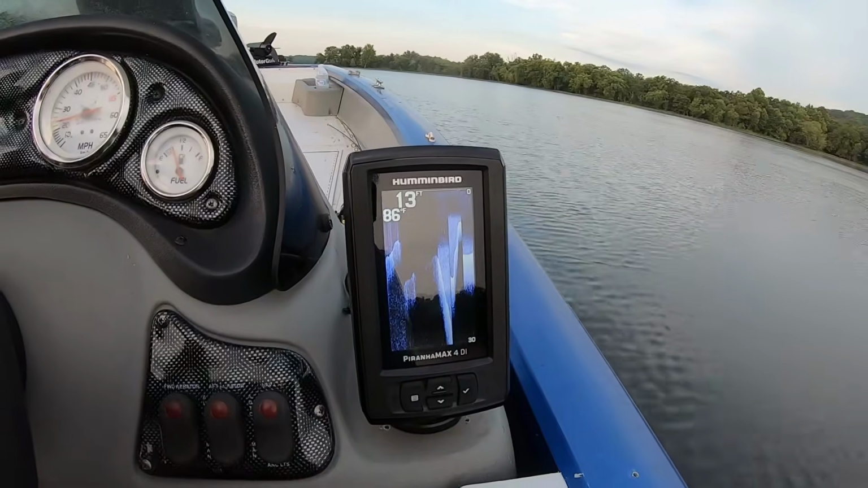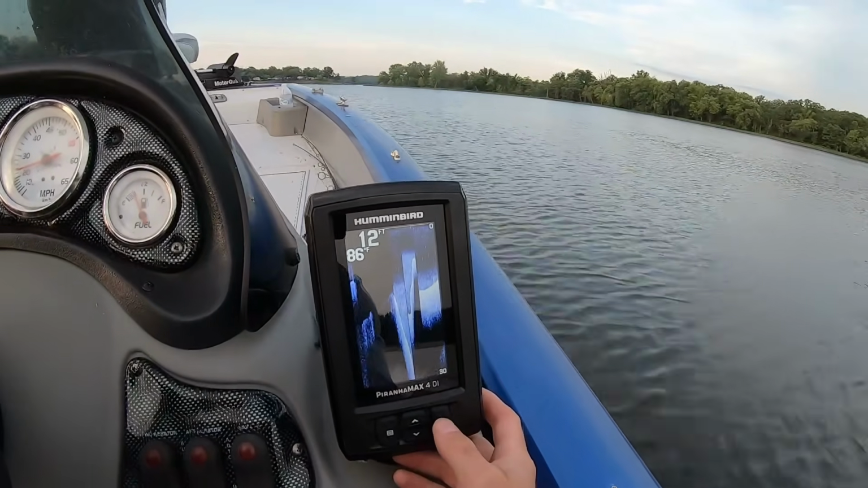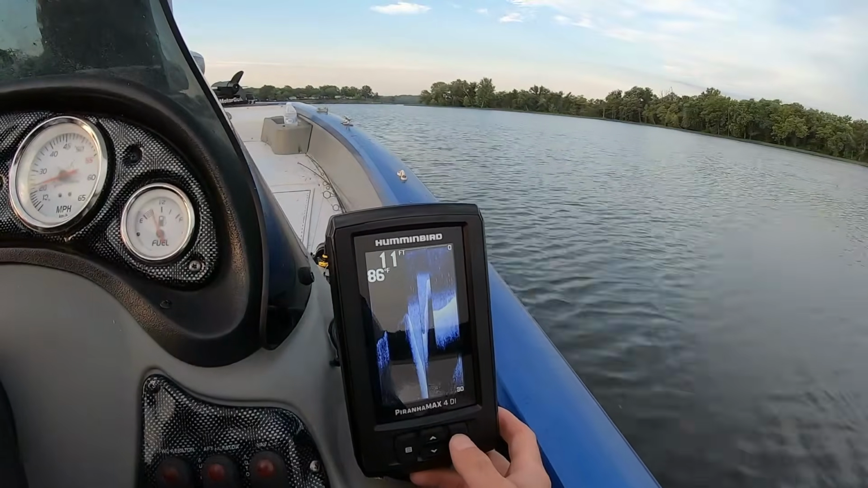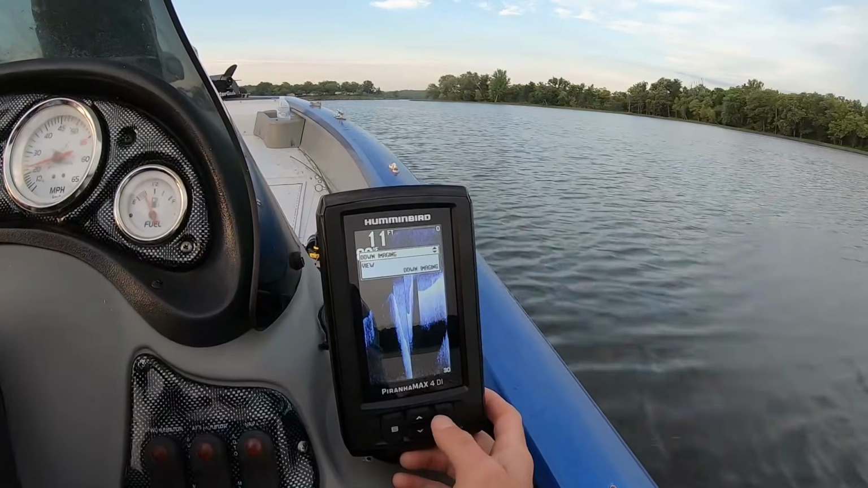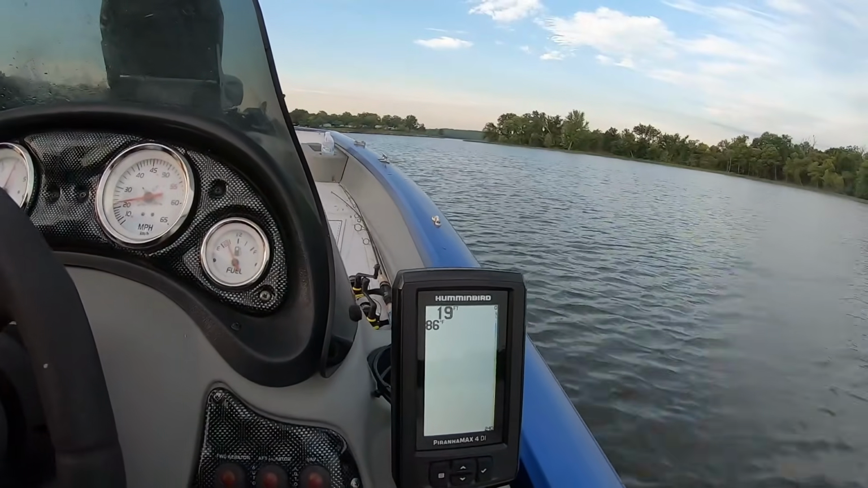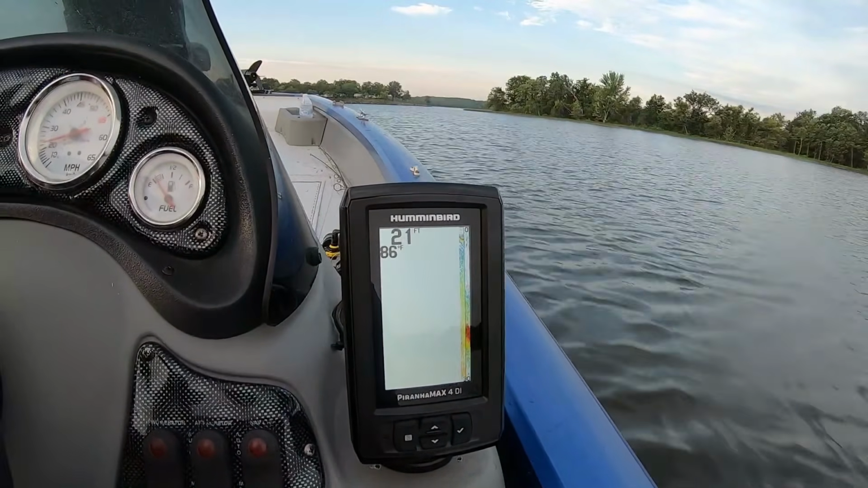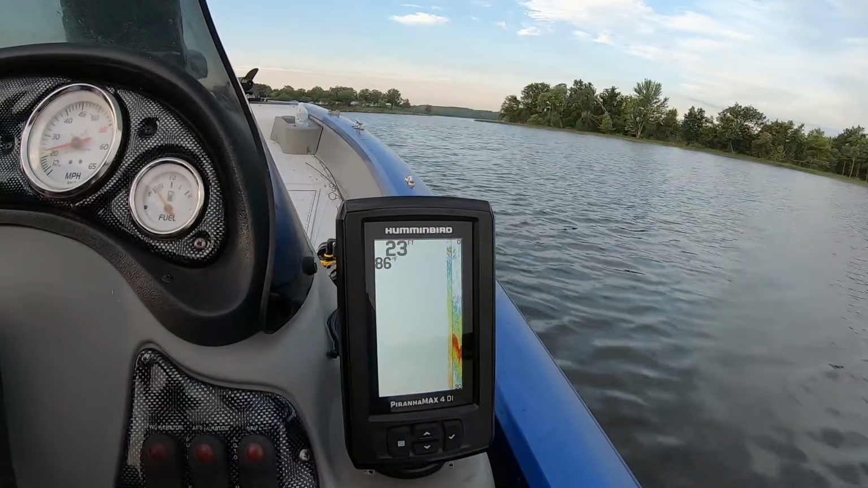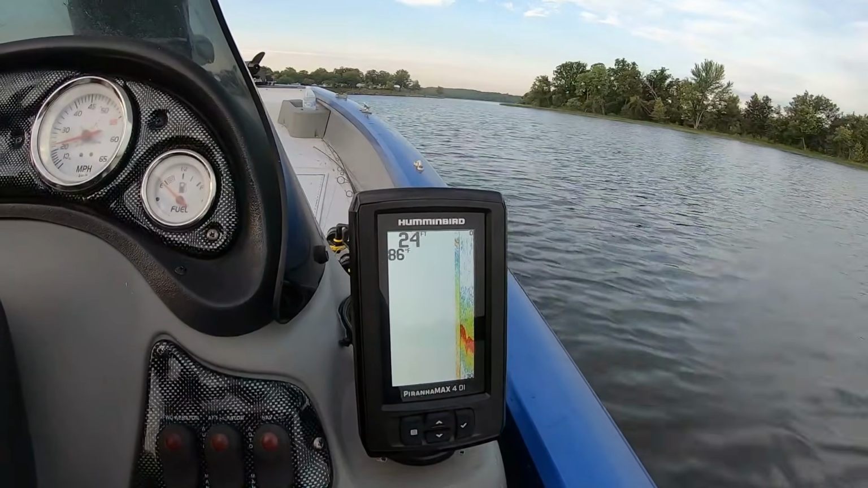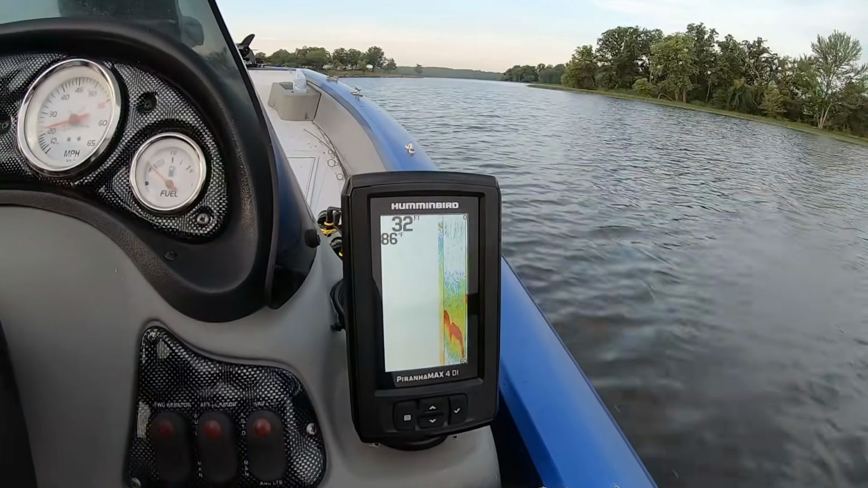And I was able to locate fish with it. I did catch fish. I caught some crappie when I found them on the radar, when I found them on the sonar. So see right here, I slowed down and then I get my accurate readings again. It didn't get choppy, and I'm going around 20 miles an hour or so. And I know for a fact that it is that deep. What it's displaying on the screen, there's drops right there.